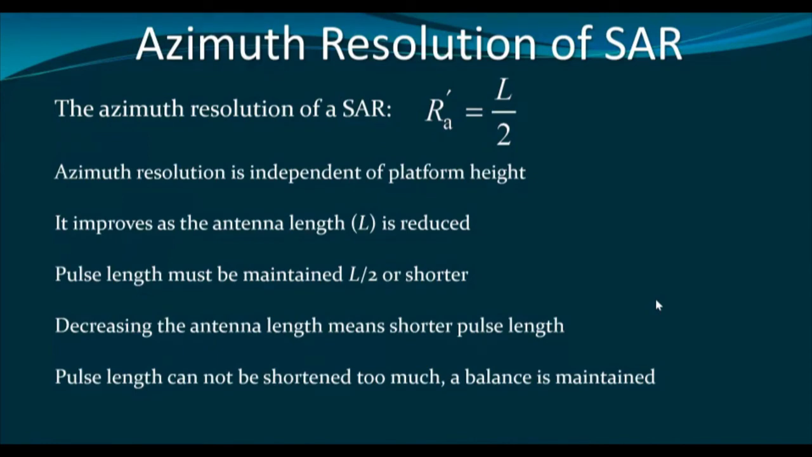Now see, how can we reduce the antenna length? Okay, we have to understand that the pulse length is also dependent on the antenna length. So pulse length is basically half of the antenna length. So if we reduce the antenna length, then the pulse length will become shorter. Apparently, you may feel that if the pulse length becomes shorter, then we can obtain higher range resolution and it will be beneficial for us.